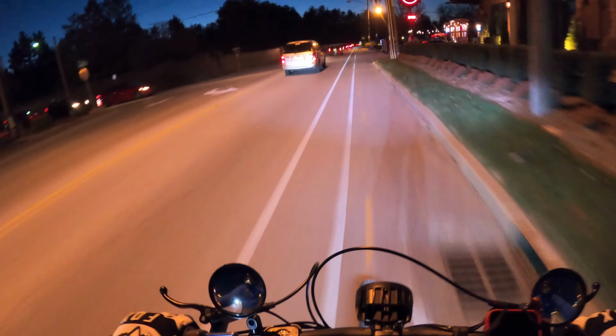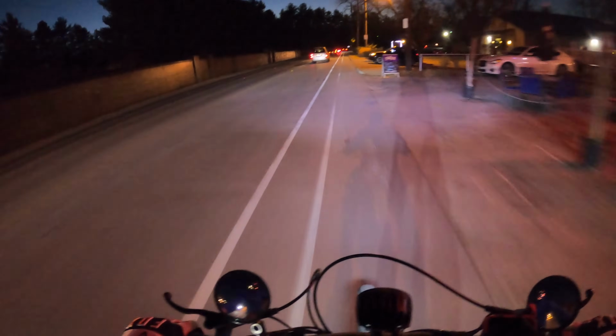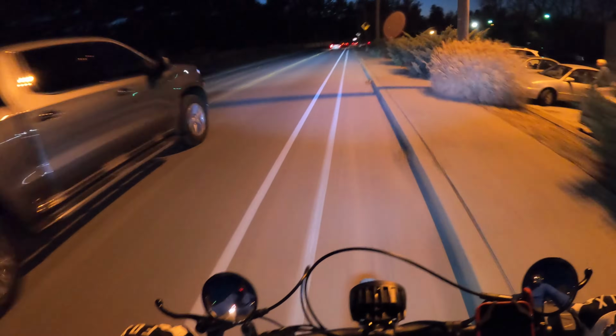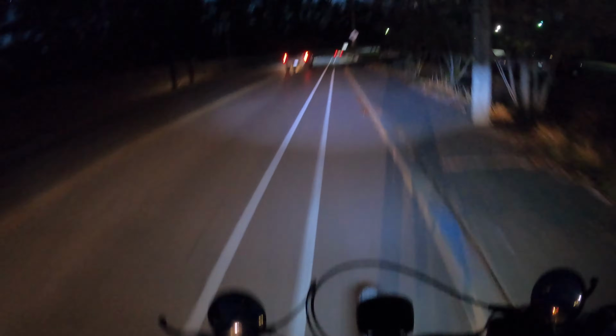One thing I have come to recognize is that even if you're in a separated bike lane, people really don't like it when they're in a car and you pass them, and then they pass you back, and then it goes back and forth.